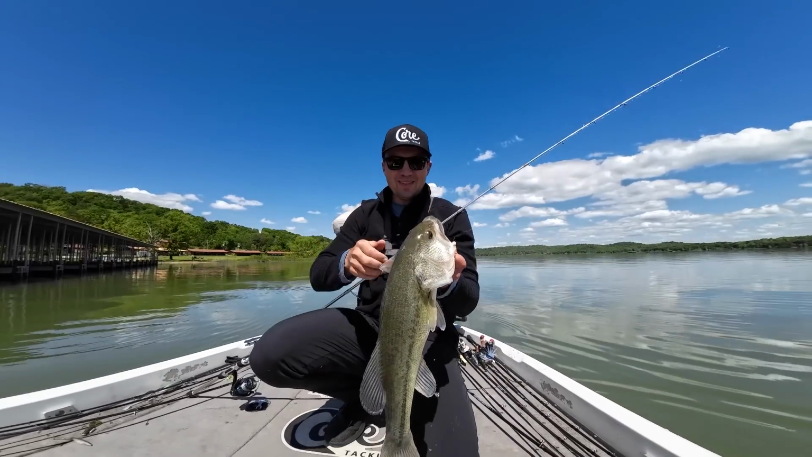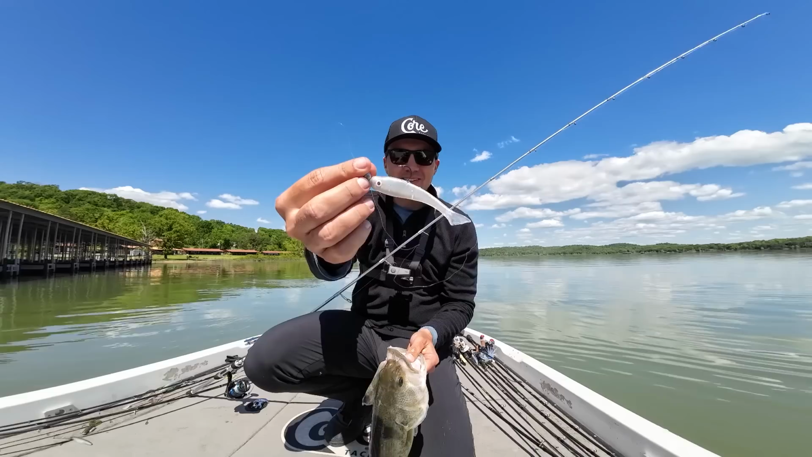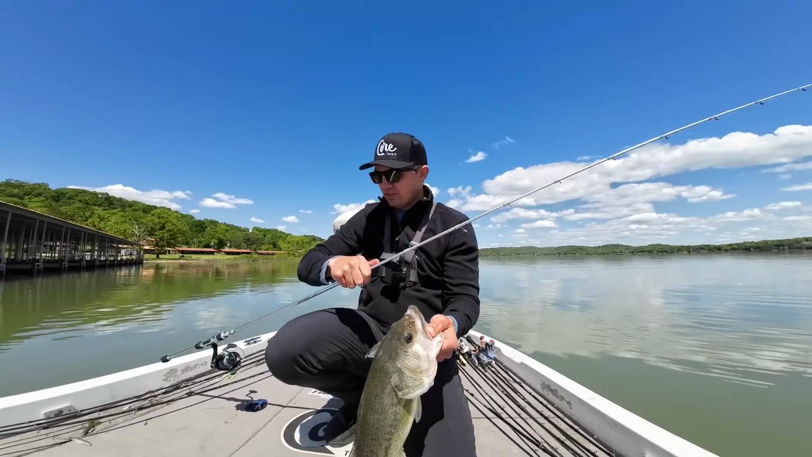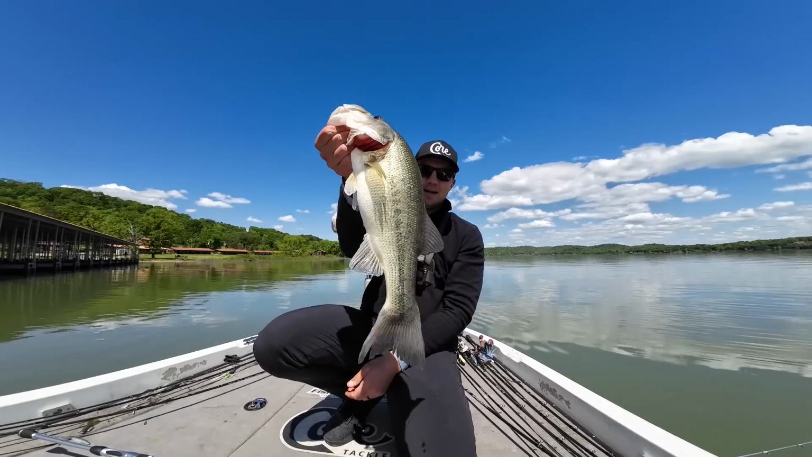We'd have a freaking bag today, guys. That's all on that strut head. That's what I caught on earlier today too. The Core Tackle 3/16 ounce strut head on that Bass Tricks Hover Tricks, exclusive to coretackle.com. Beautiful fish, another 3.5 pounder.